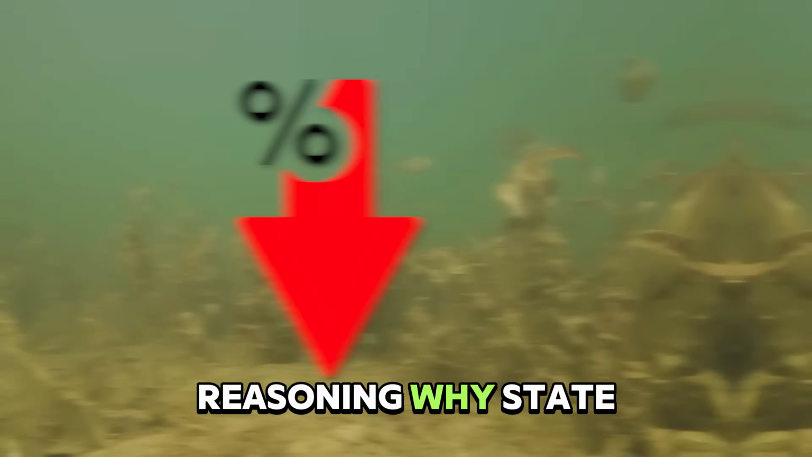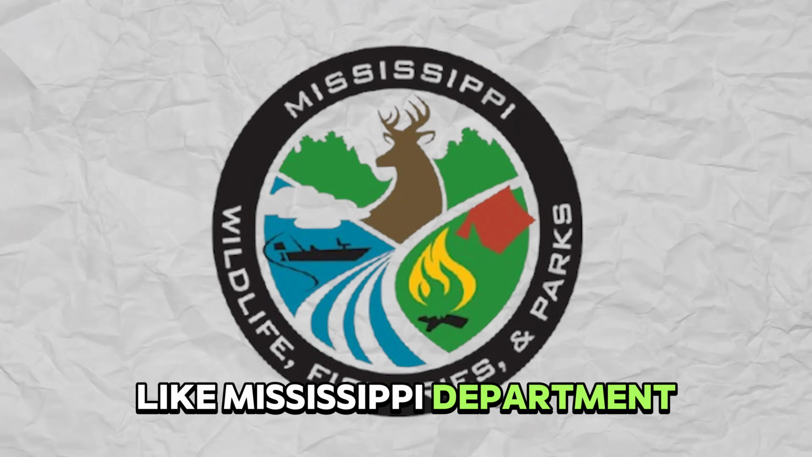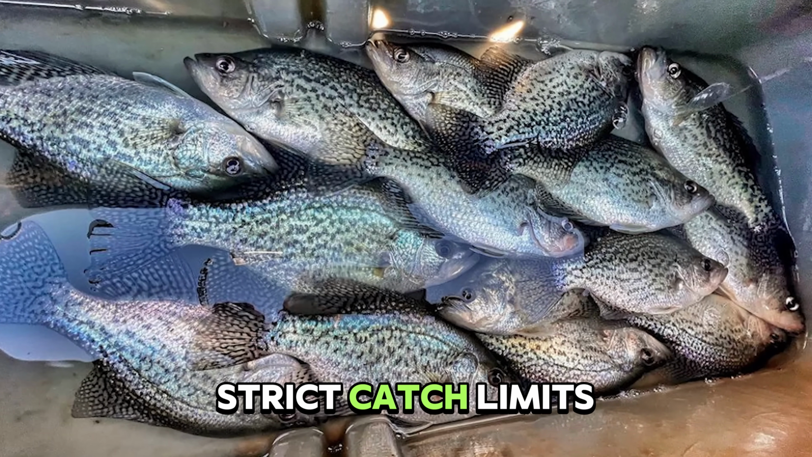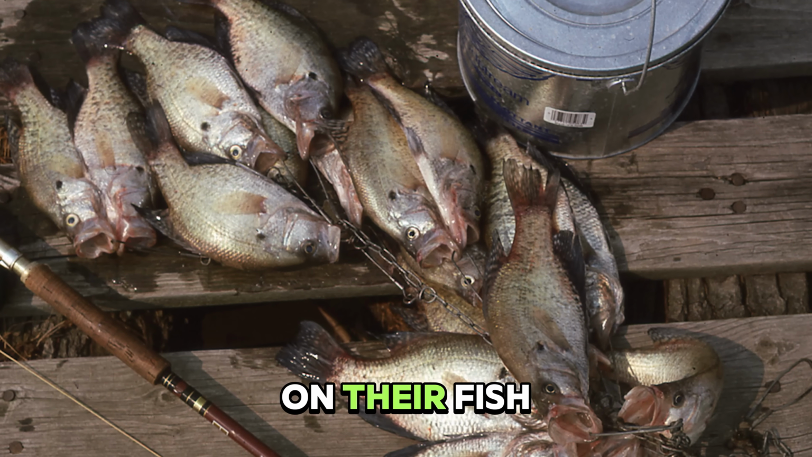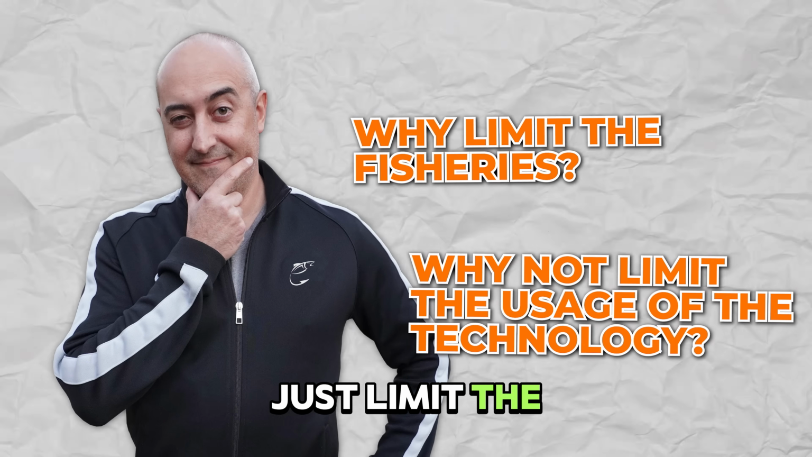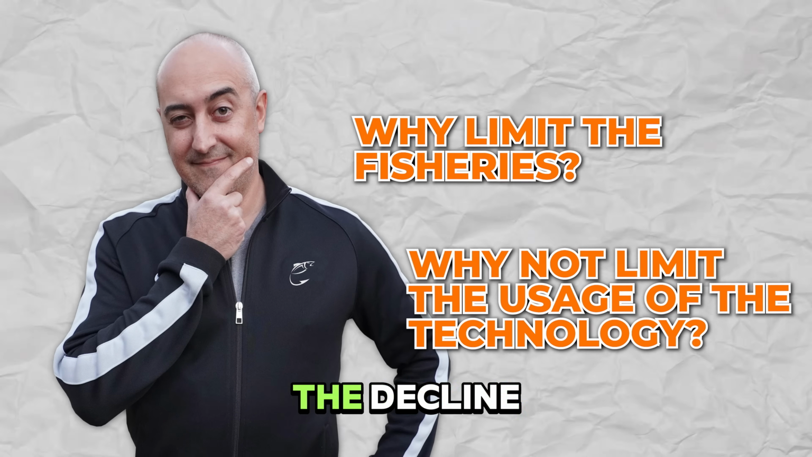This is the reasoning why state agencies like the Mississippi Department of Wildlife, Fisheries, and Parks are now looking to impose very strict catch limits and size limits on their fish. The thing that you already have to ask is why limit the fisheries and not just limit the use of the technology that is causing the decline to begin with?